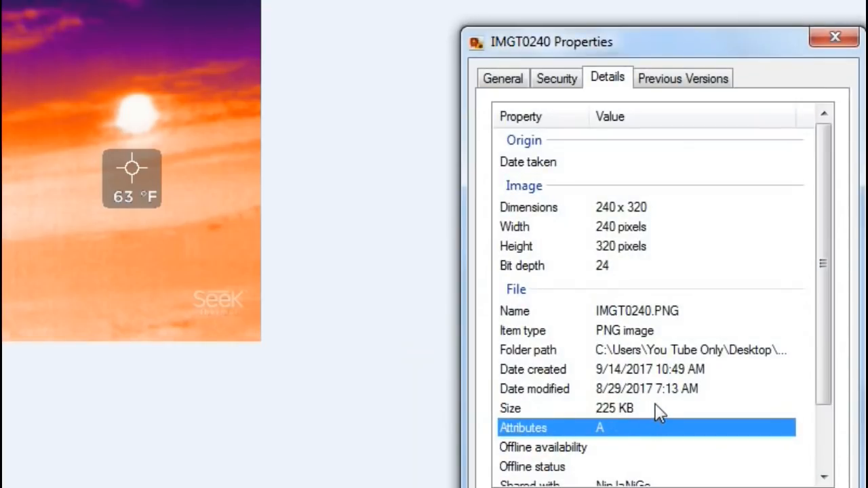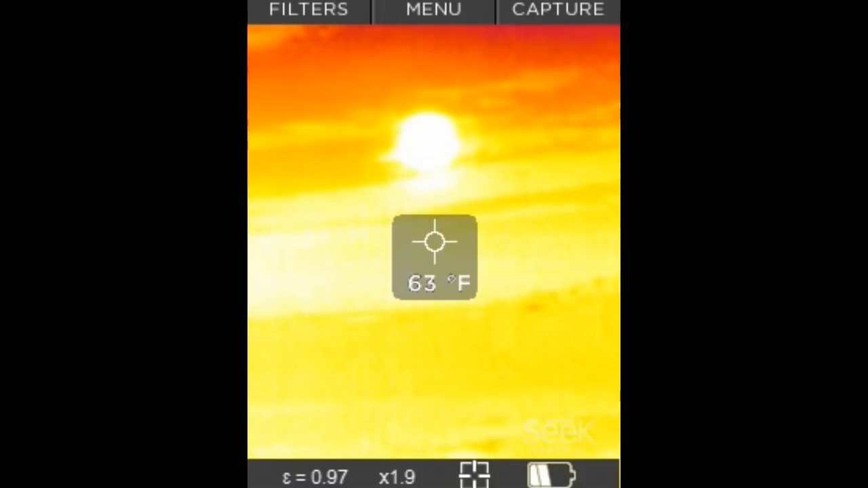And this picture here, let's have a look at the details. The time taken is 13 minutes past 7. Same day, 29th of the 8th, 2017. But we can clearly see that this is going through the cloud here, and it just doesn't look the same as it did.